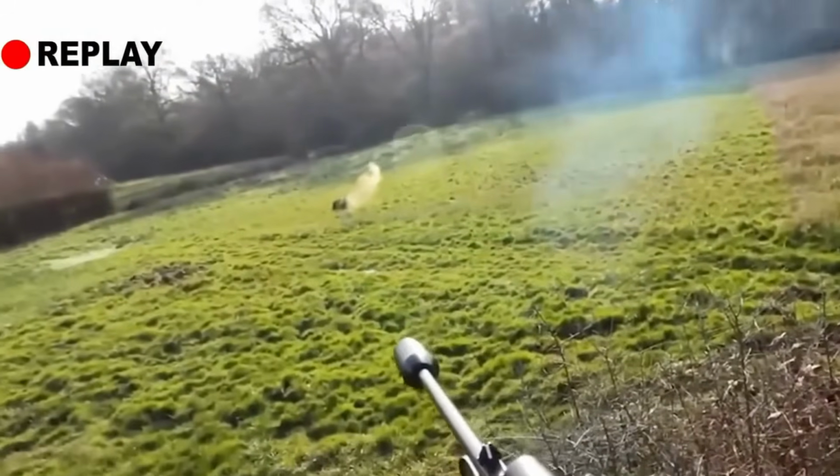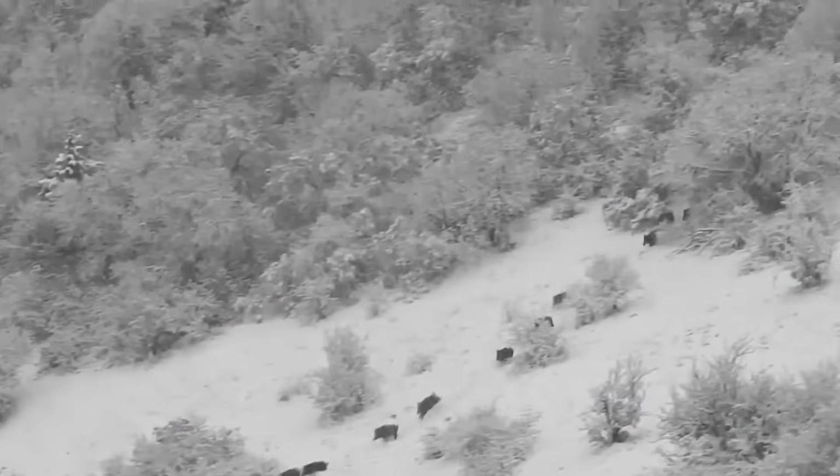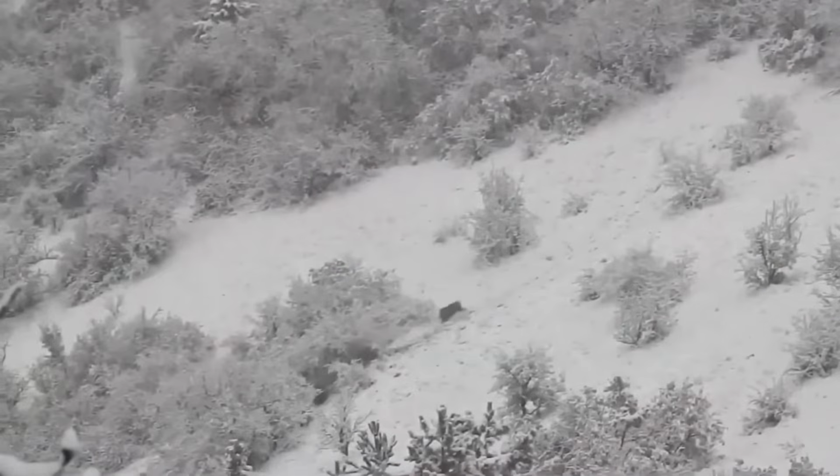On a snowy ridge, a hunter followed tracks, spotting a boar in thick brush and neutralizing it instantly.